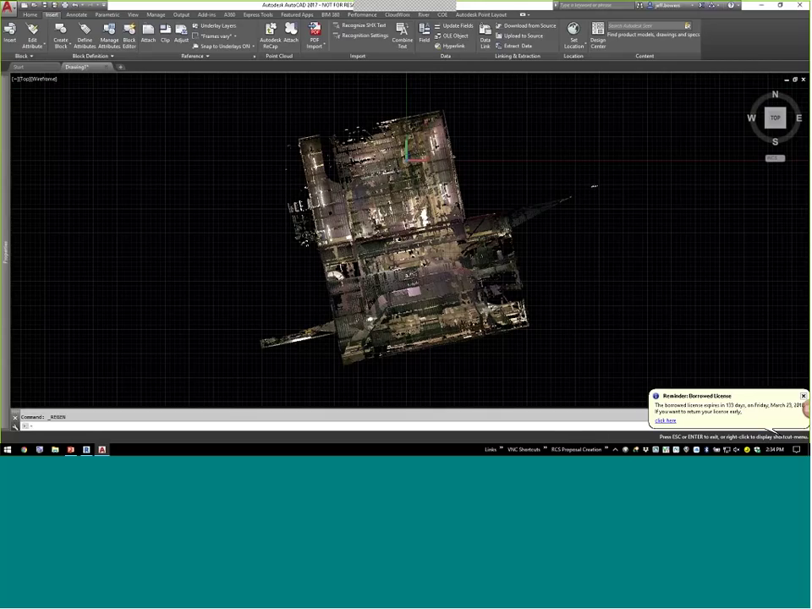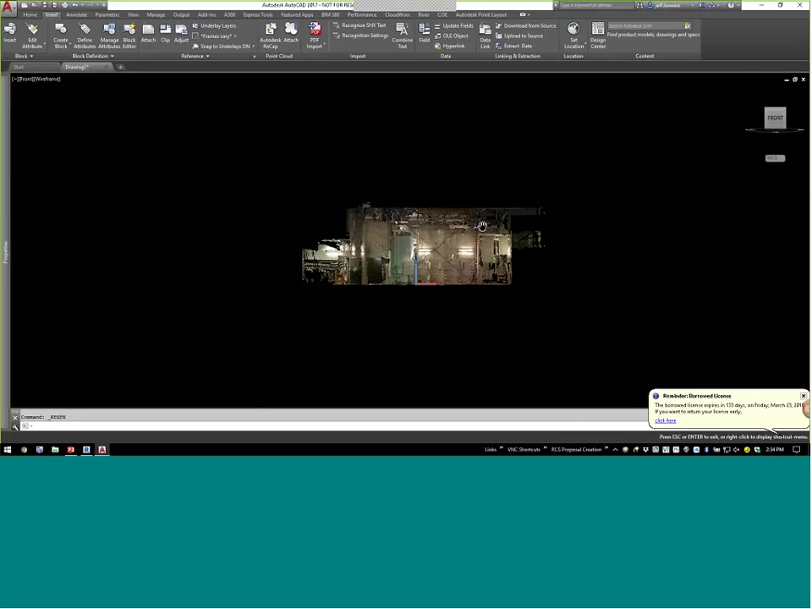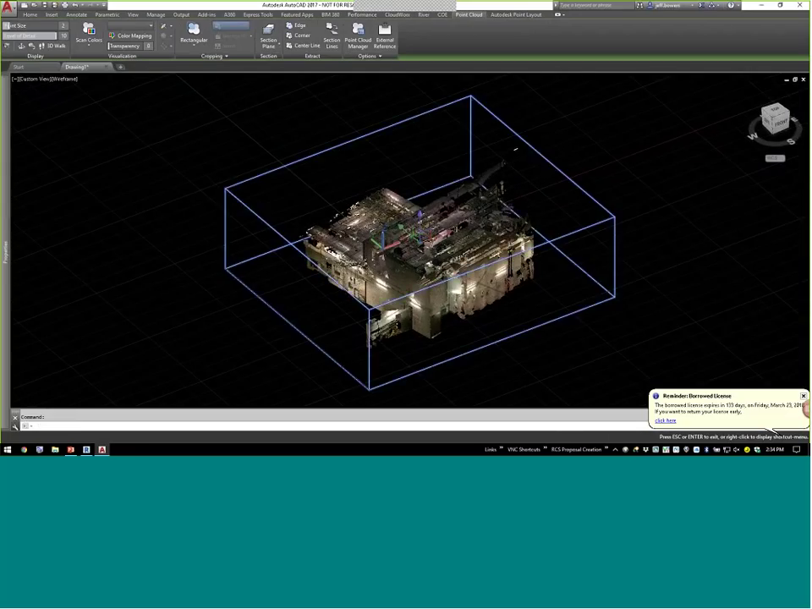Now I've got that entire point cloud into my drawing, at which point I can come in here and pick it, and start using some clippings and some line creation, etc. So that's just keeping it simple. That's how easy it is to bring in that point cloud into AutoCAD.